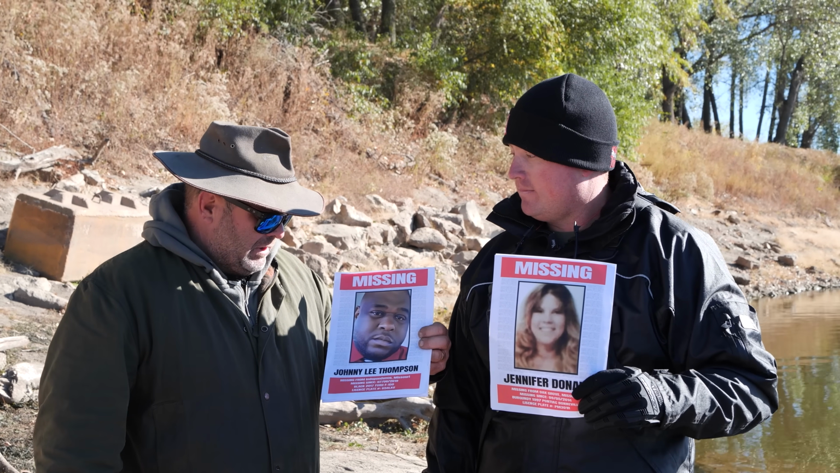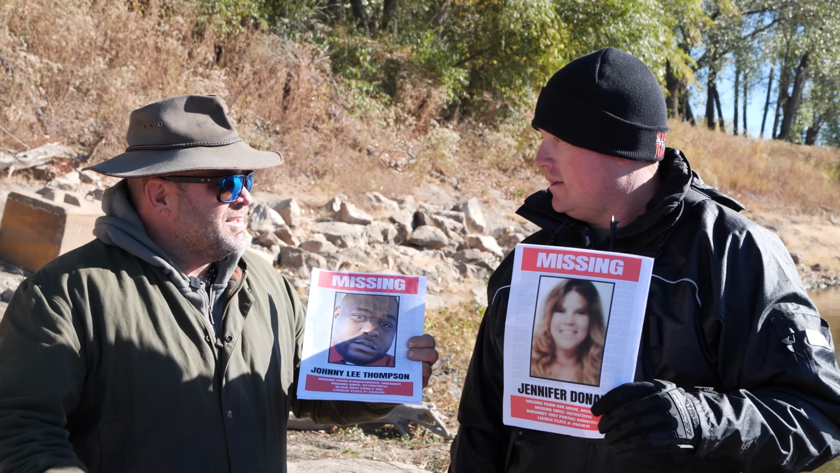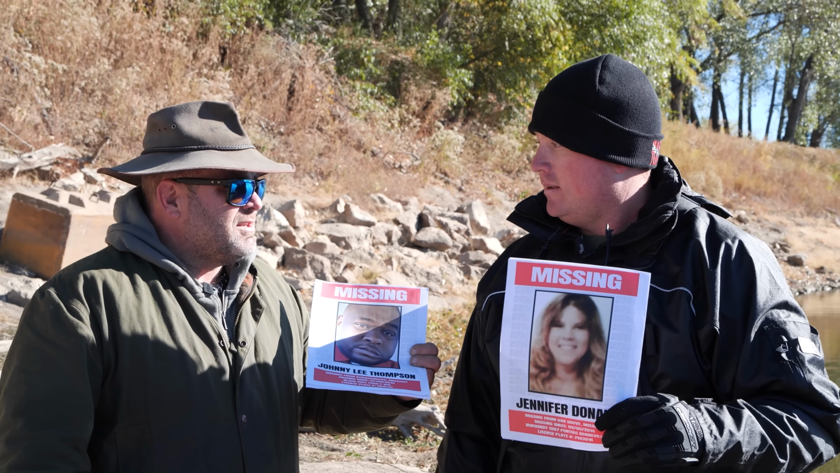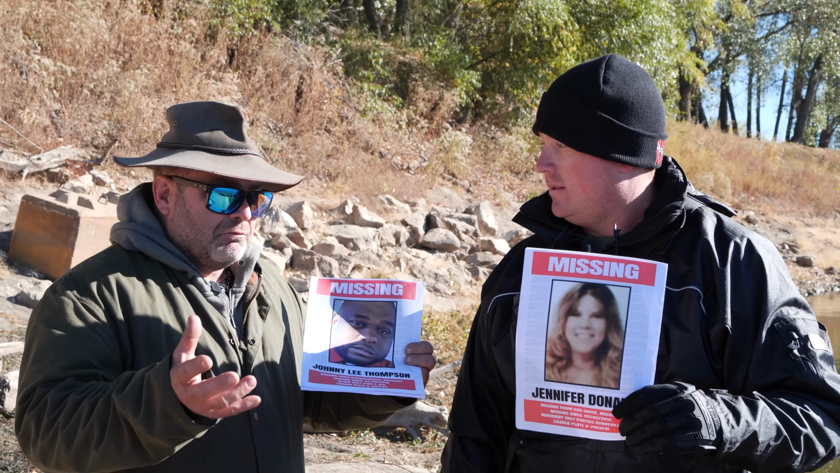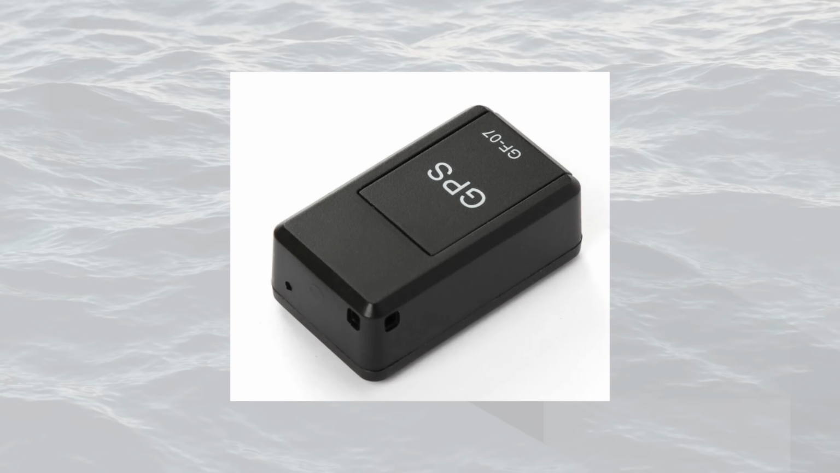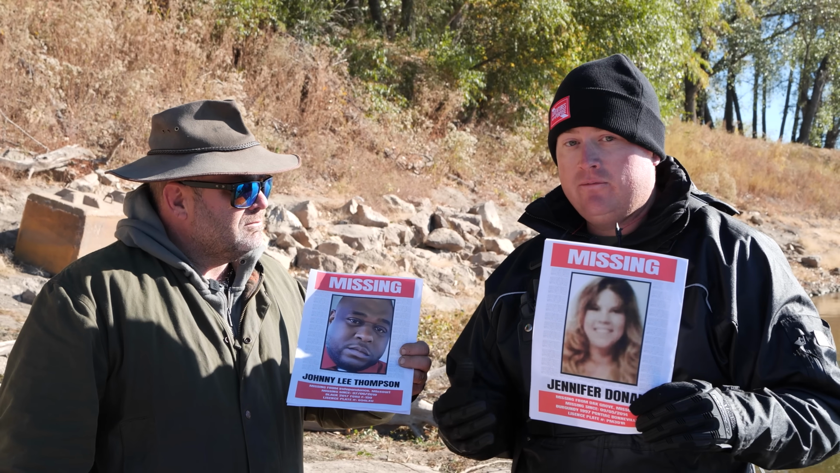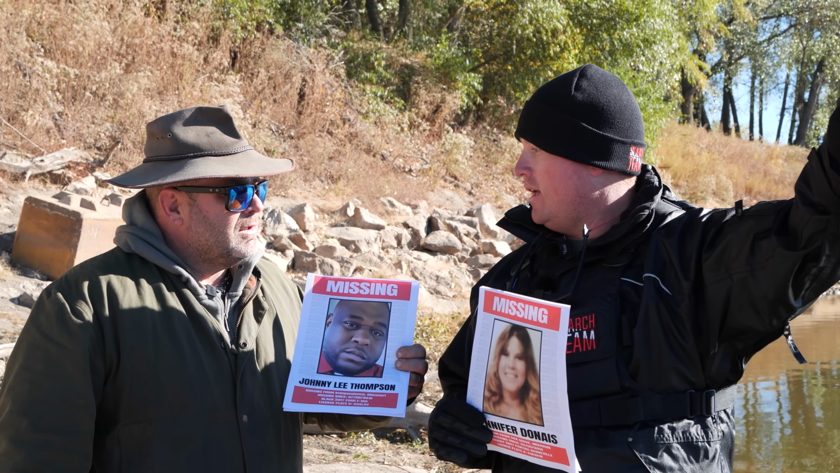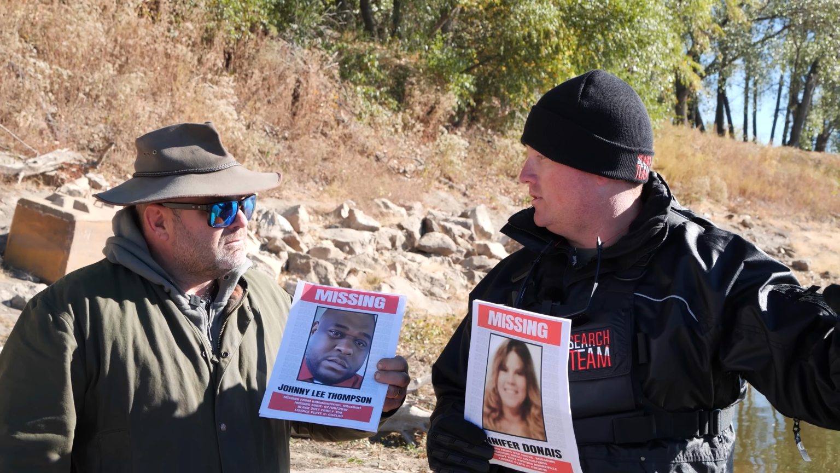We've got young Johnny Lee Thompson here, who went missing back in 2019 in his 2017 F-150. So that was only, you know, a couple of years old when it went in the water. So that's going to be in really good condition. And that's a relatively new vehicle with a GPS tracker on it. According to the case files, from what I understand, his last cell phone location was actually right over here on Central Avenue off the Viaduct Bridge here. I believe they actually found his phone. They did, yeah. So this is going to be a real key area for us to search today.